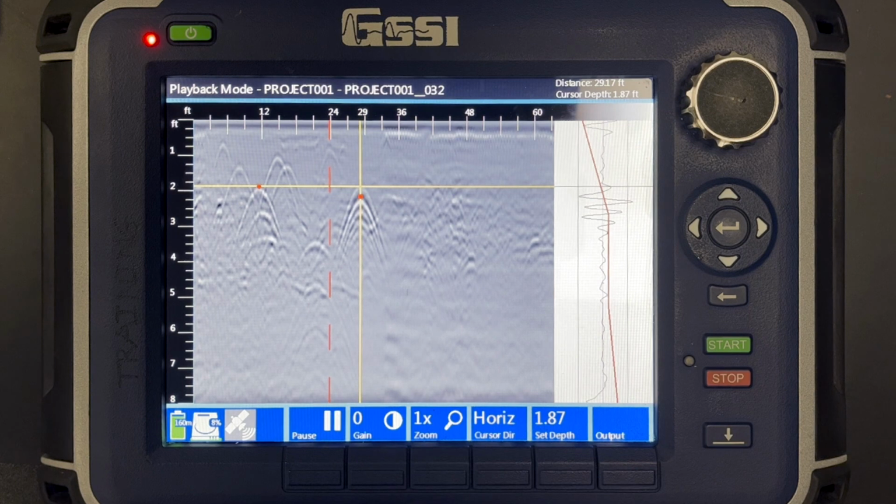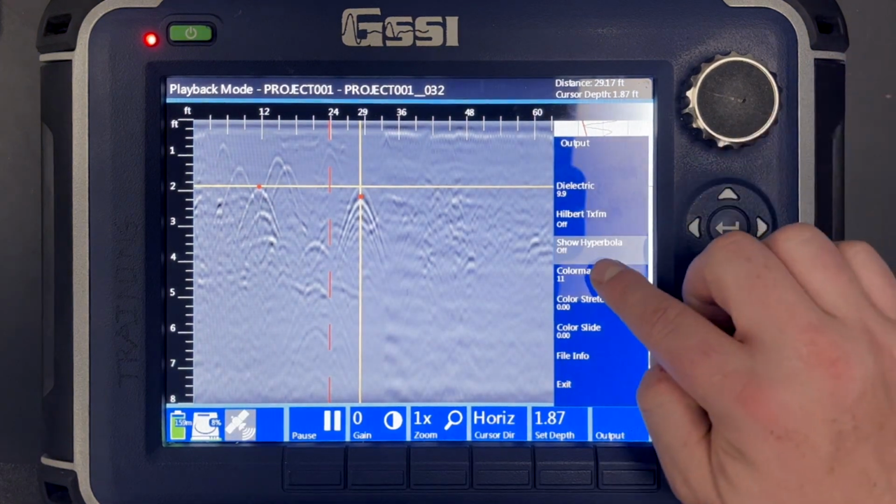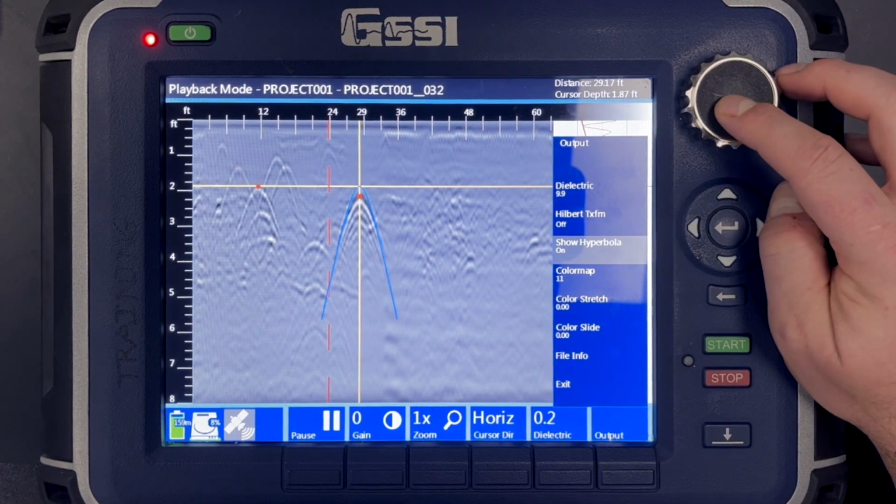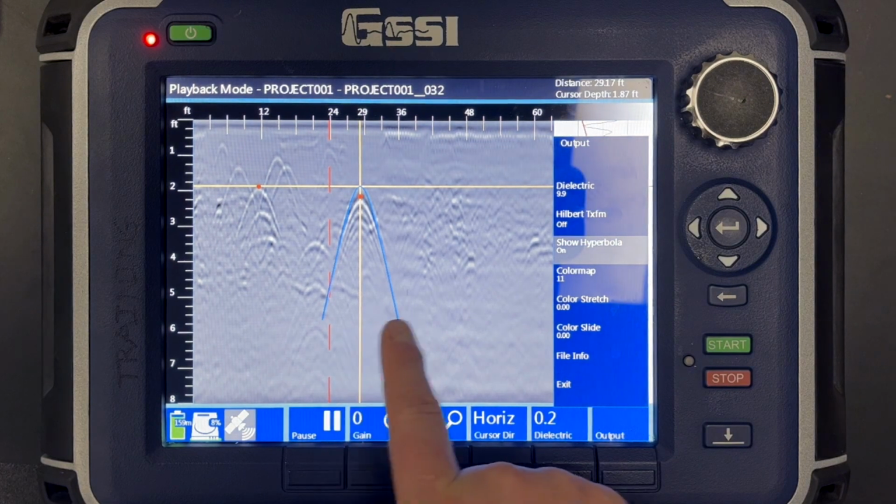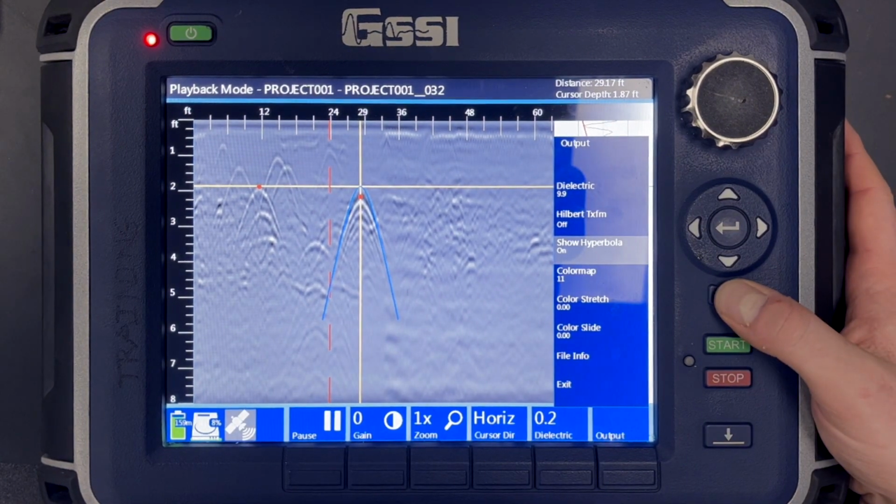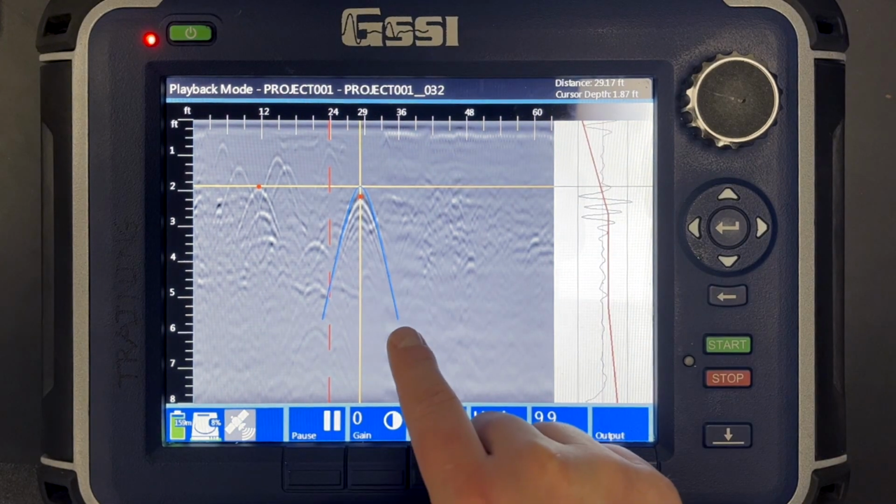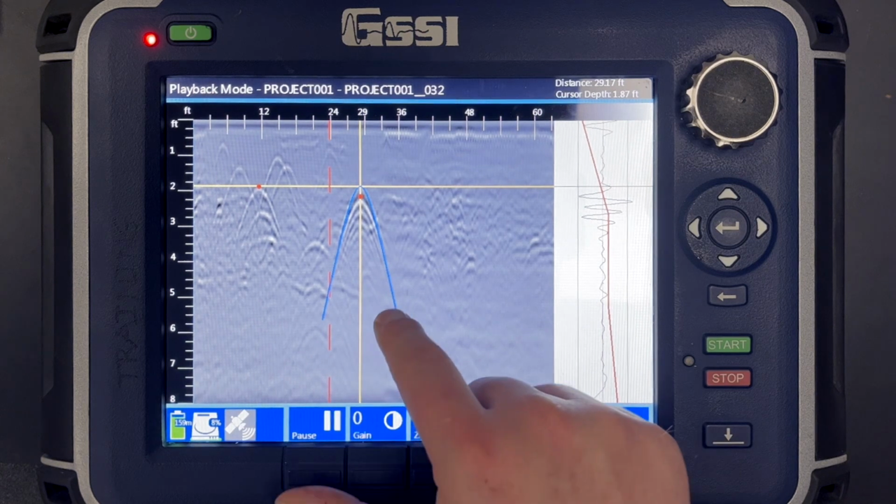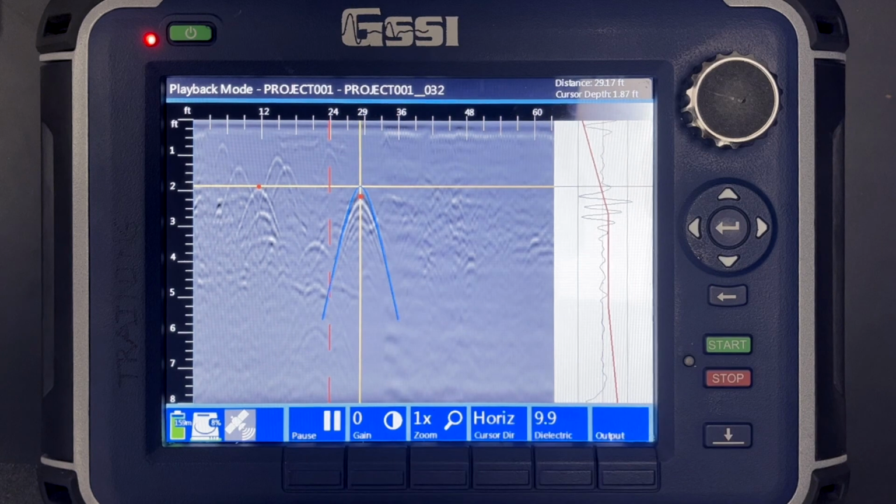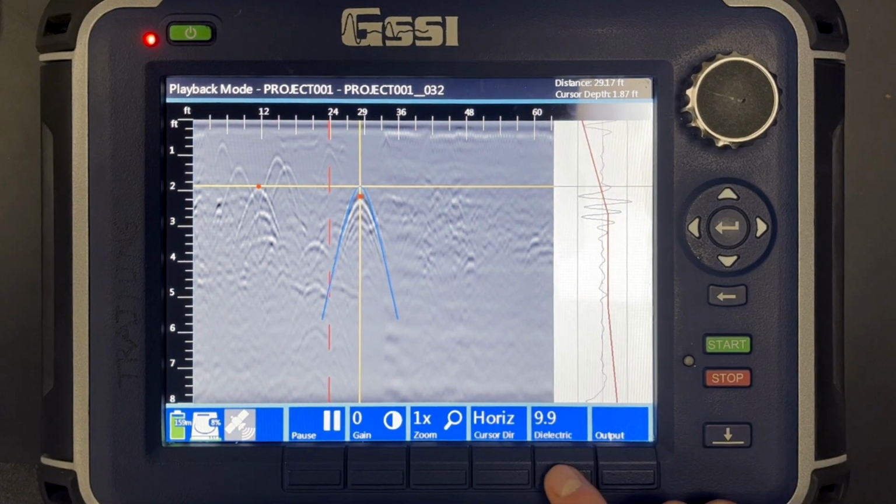Next, in order to bring up the hyperbola fitting tool, I'm going to click on Output. Then I'm going to navigate up to Show Hyperbola. I'm going to click it on, and it's going to bring up this little hyperbola ghost here. I'm going to exit out of this menu. Now, what I want to do is fit the tails of this hyperbola perfectly to the shape of the hyperbola that I'm seeing in my data. To do so, I click on this dielectric button here near the bottom right.